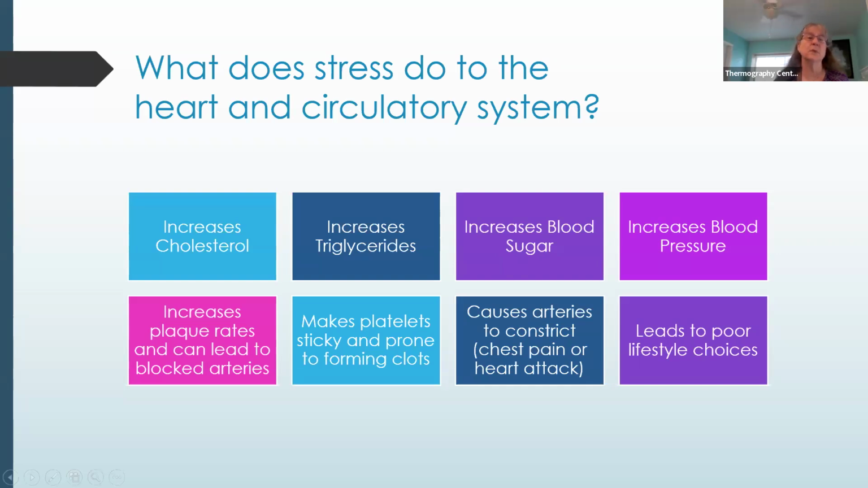It increases the plaque buildup in your veins and arteries. And it makes platelets, so the red blood cells, sticky and prone to forming clots in the bloodstream. It causes our arteries to constrict. We get chest pain, angina, sometimes as much as a heart attack. And it leads to poor lifestyle choices.